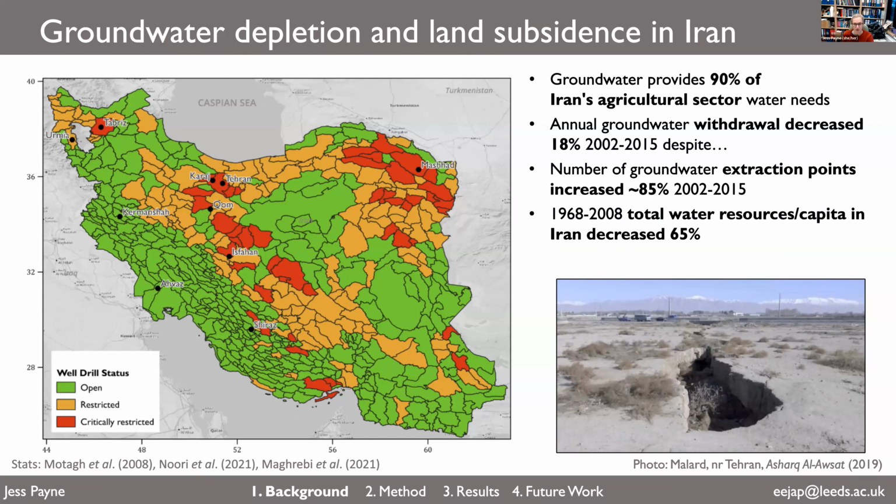On a longer time scale, 1968 to 2008, total water resources per capita have decreased 65%. In Tehran, 30,000 or 50,000 wells are estimated to be illegal. So as well as the groundwater level dropping and becoming more difficult to access, indicated by the statistics here, monitoring the wells around the country, particularly in Tehran, for example, is difficult, as many of these are illegal.